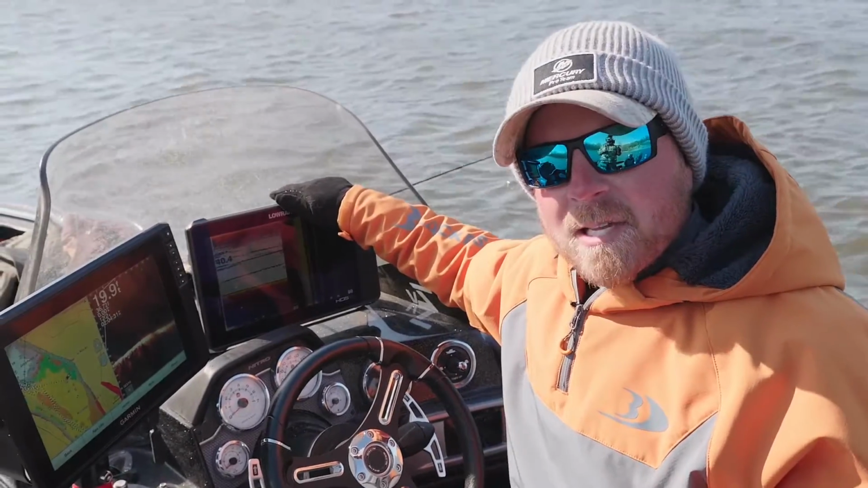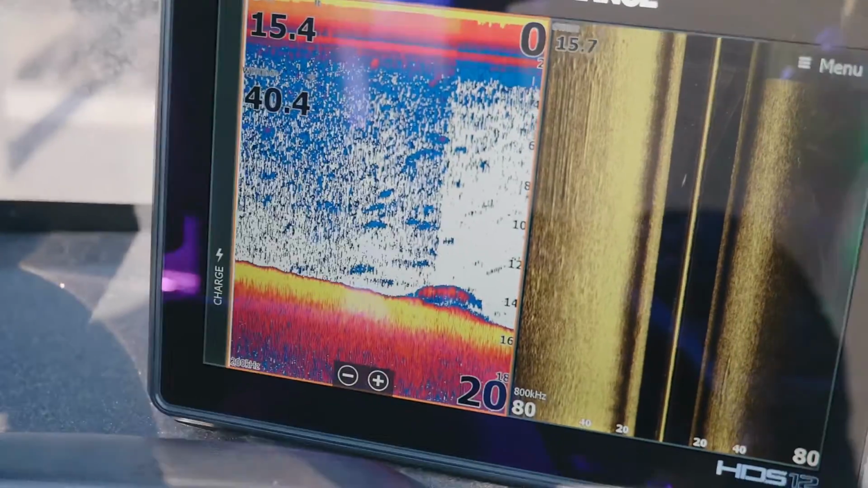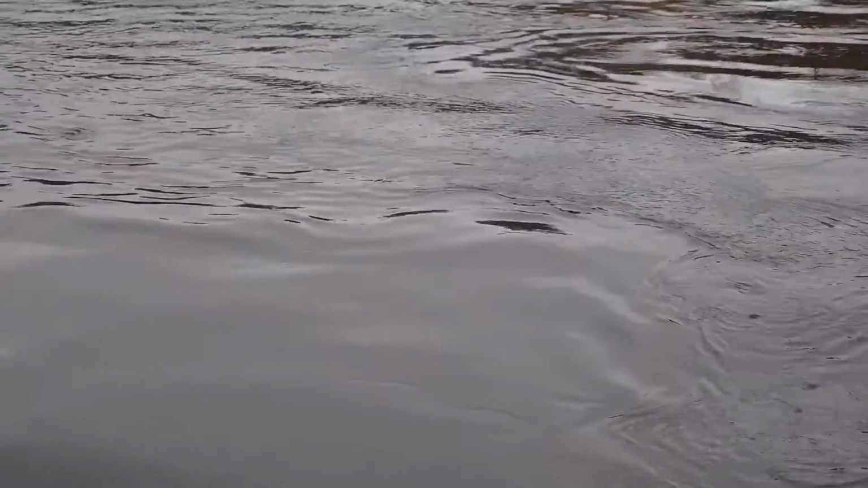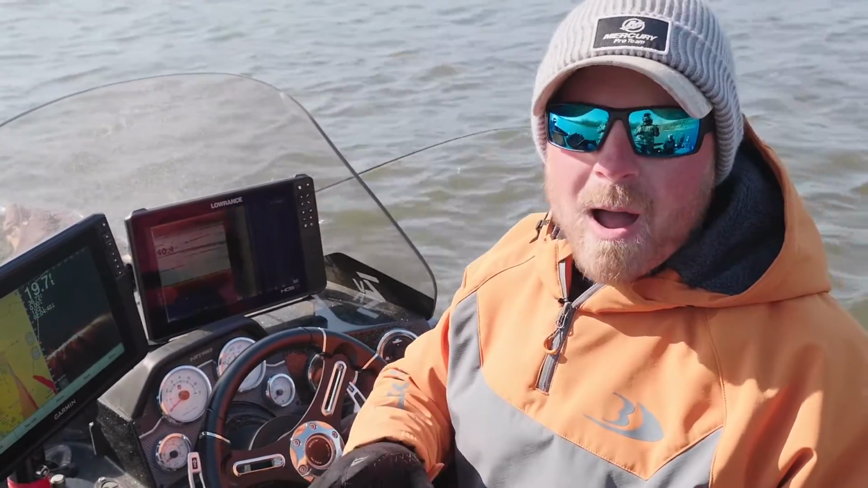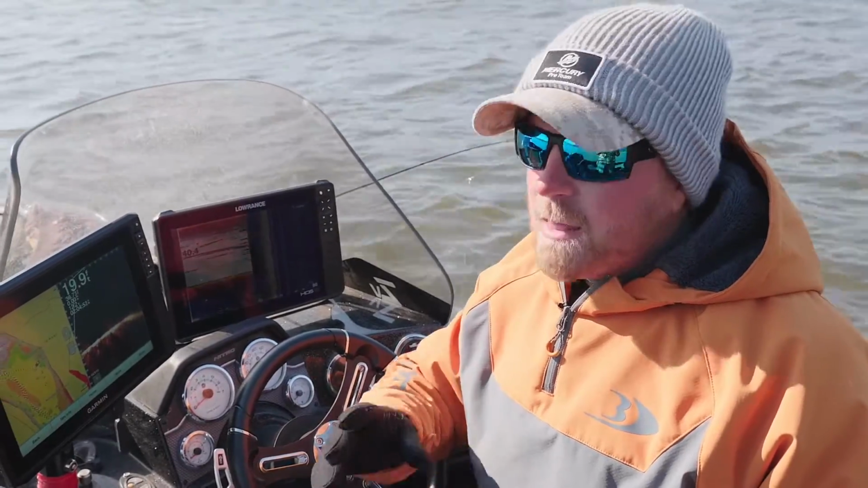And what we found is at different periods throughout the day, those marks will slowly raise just a little bit. They're still staying close to bottom. They're sitting on these current seams. So you really got to pay attention. But when those fish start coming up just a little bit on that graph, really make sure you're in the spot where you're seeing the most, because it seems like when they do come up, they almost all bite.